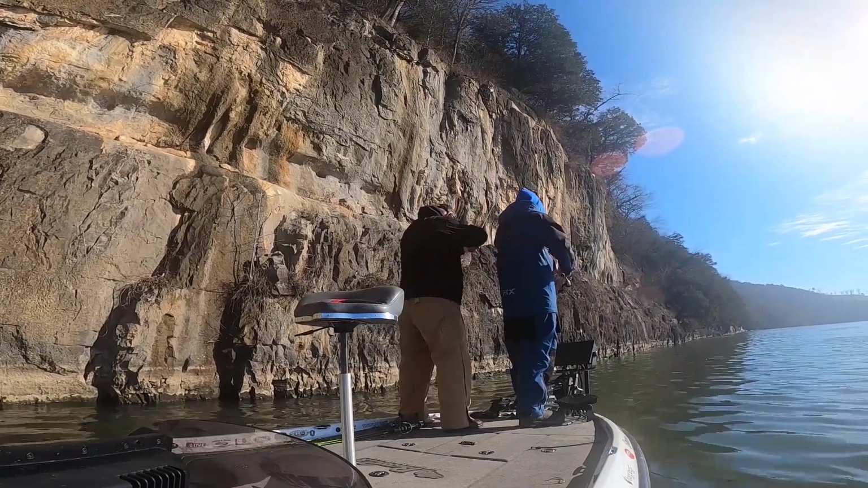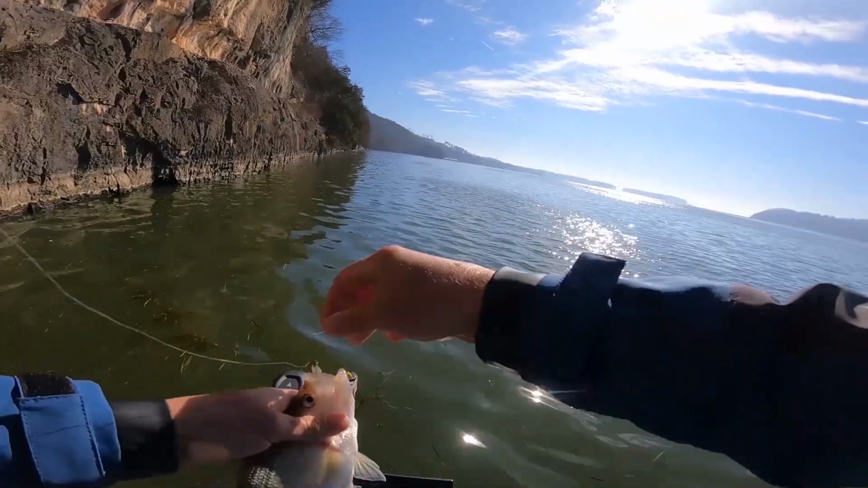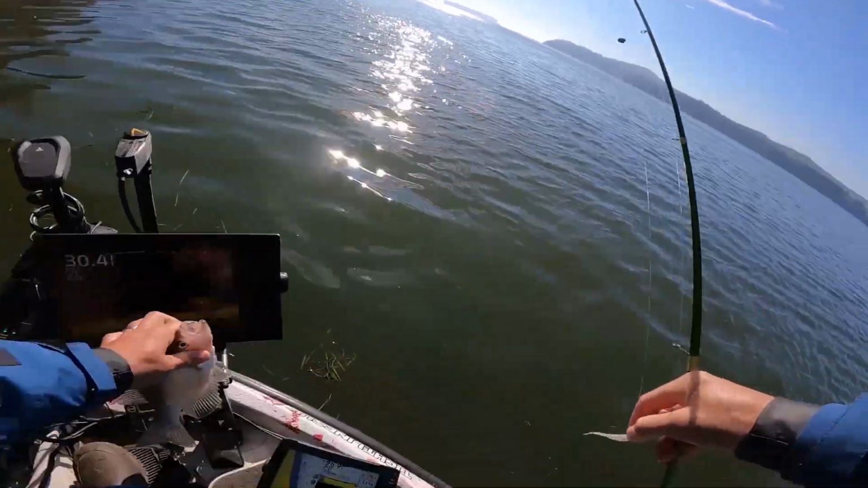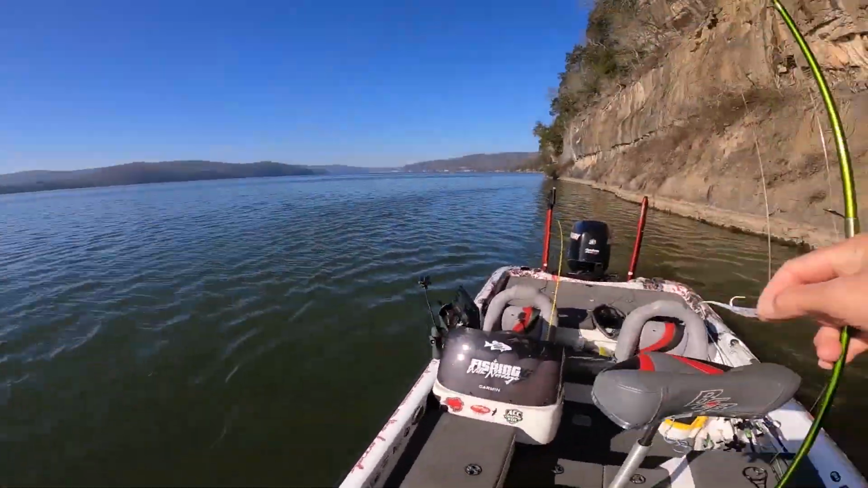That one didn't keep up with the school. The school's way in front of us now. I'm gonna get back to the school. That little guy, he had to take a rest break. There's the school. There's the rock. They're sitting on the rock now. We should be able to sit for a minute.